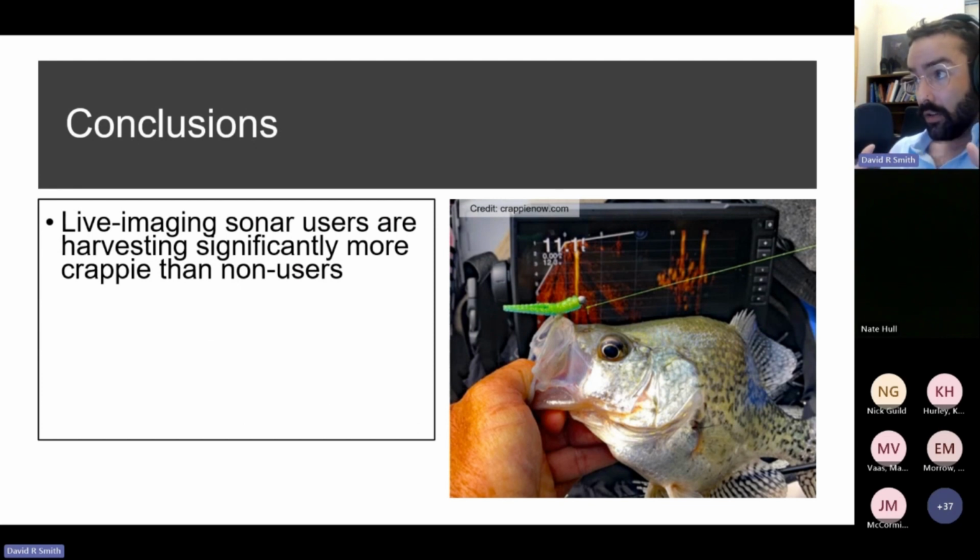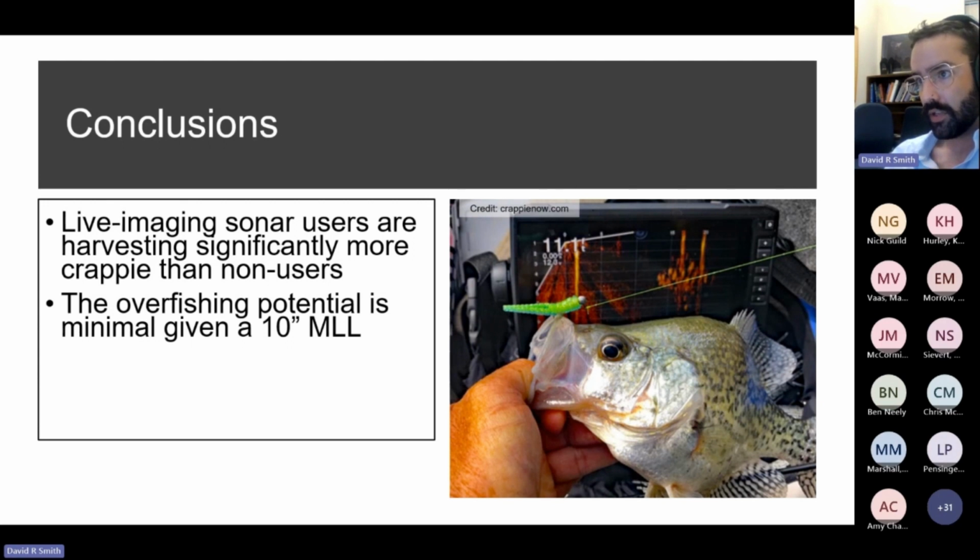So to conclude, live imaging sonar users are harvesting crappie at significantly higher rates than the non-users. The overfishing potential in our simulations was low, but it's important to note that this is all relative to a 10-inch minimum length limit, which shows that this is a pretty effective tool at minimizing recruitment and growth overfishing.